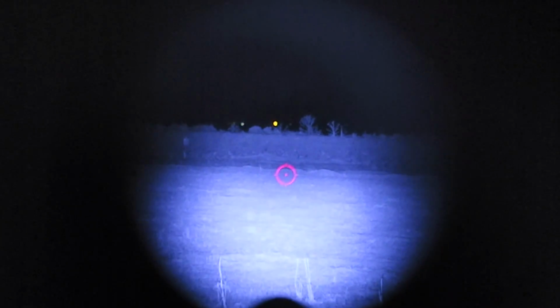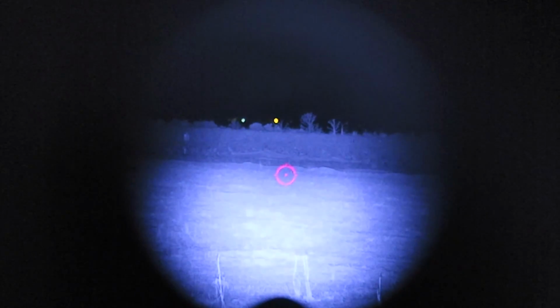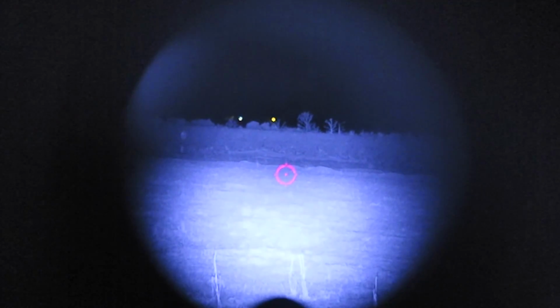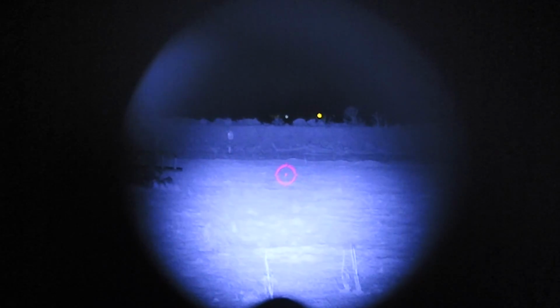Now you might be wondering, am I in night vision on the Holosun? The answer is no. I've just reduced the brightness of the dot as low as it will go. And I find that to be sufficient. You're seeing the image right there. It works great. Make sure that thing's still filming. It is.